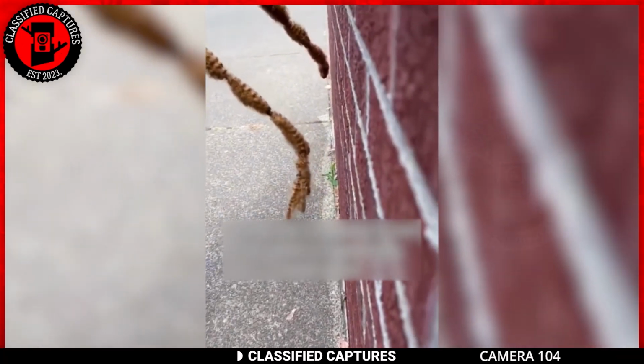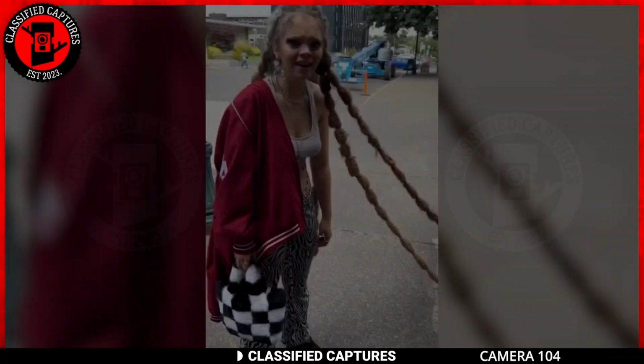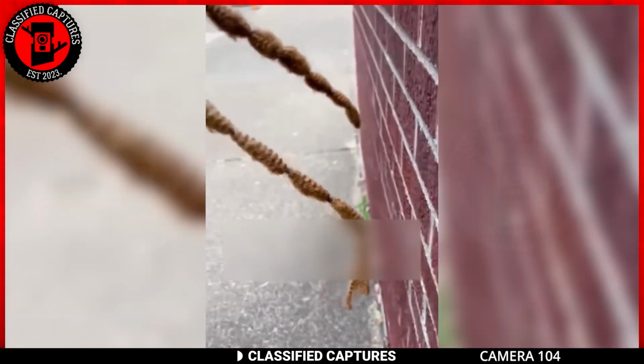Check this out, another potential glitch in the Matrix. This girl's hair was stuck mid-air close to a wall with nothing holding onto it. After a while, she pulls her hair and it goes back to normal.